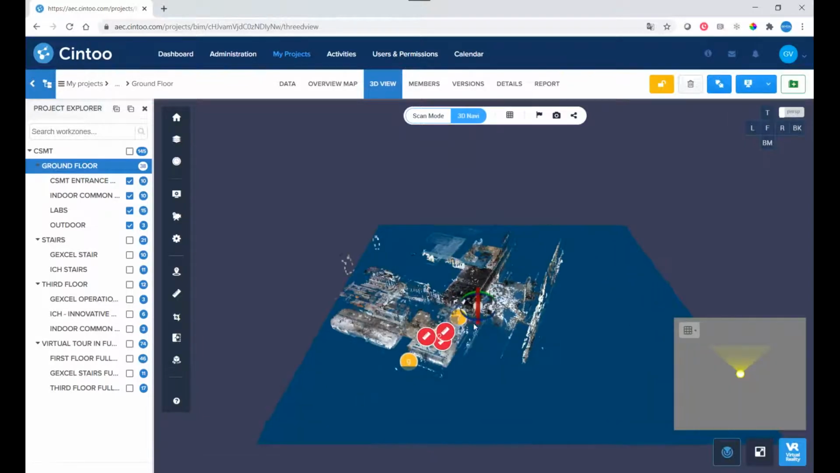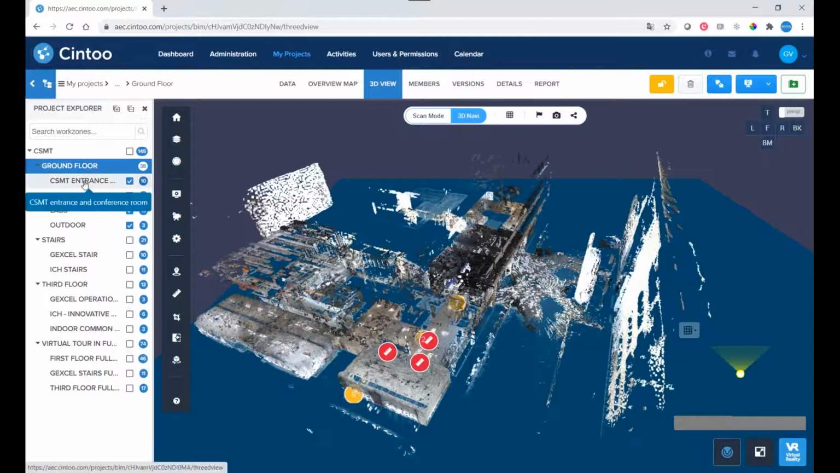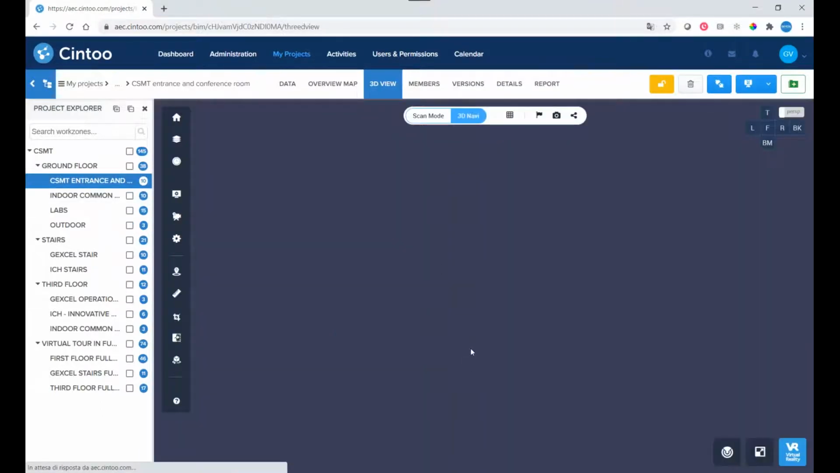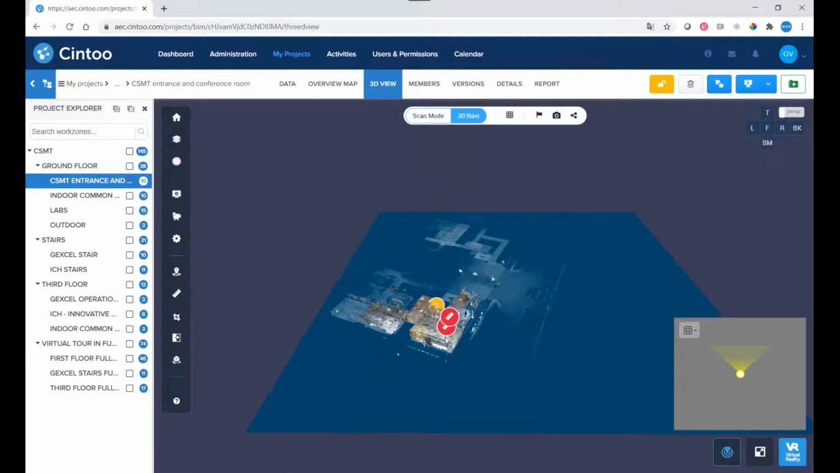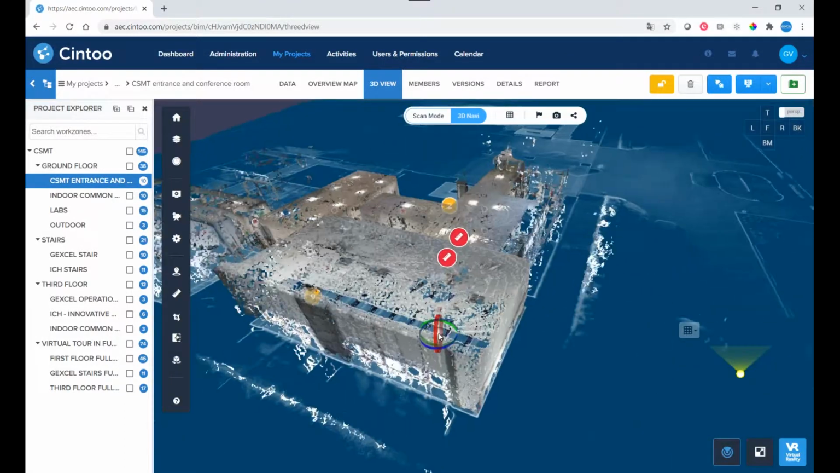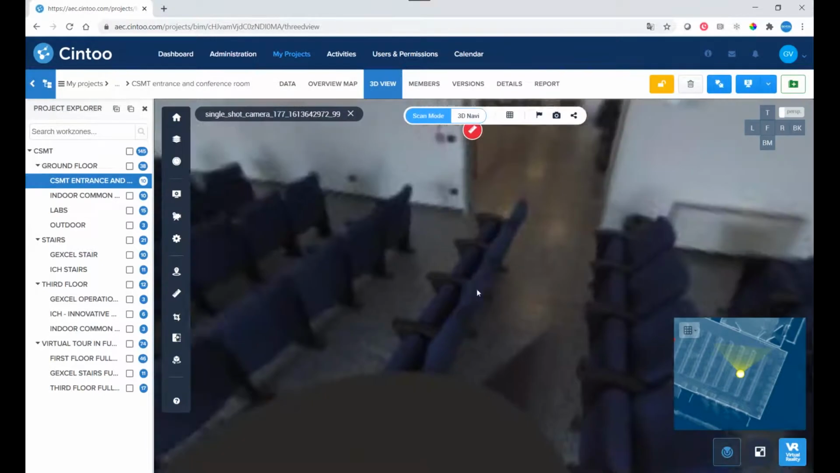Here we are. Okay, and for example, let me jump in the specific to the entrance of the building. Okay, and let me see, for example, here we are.